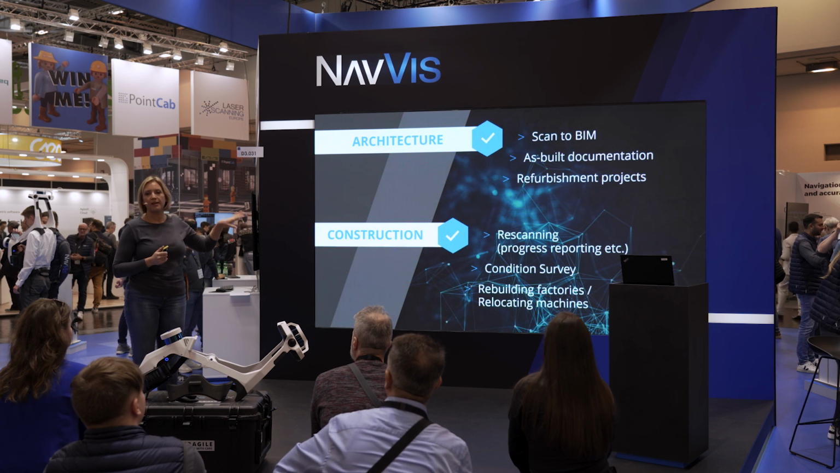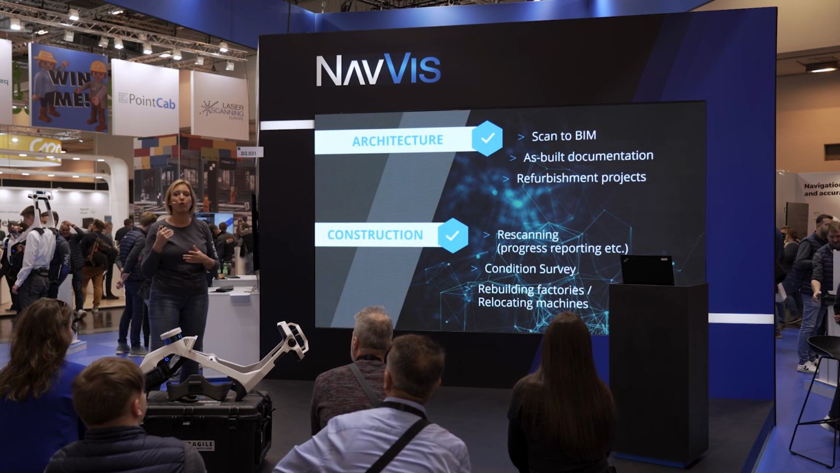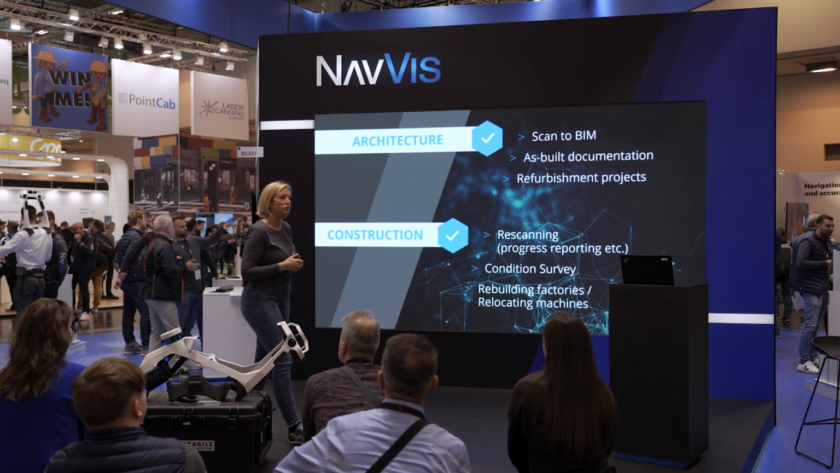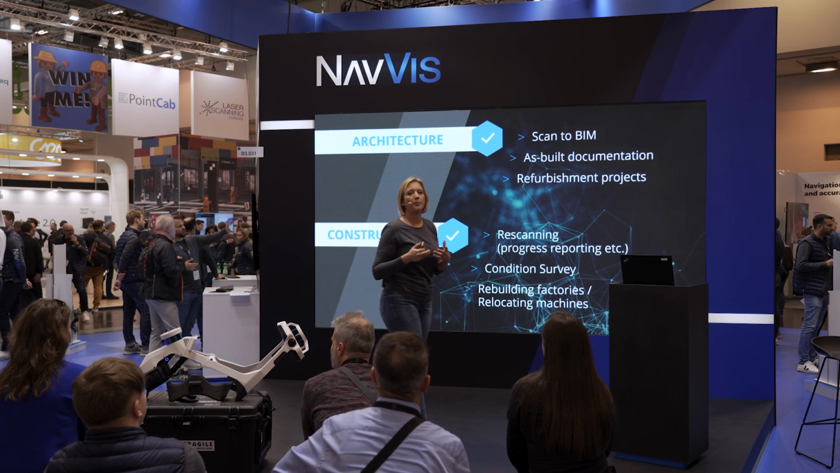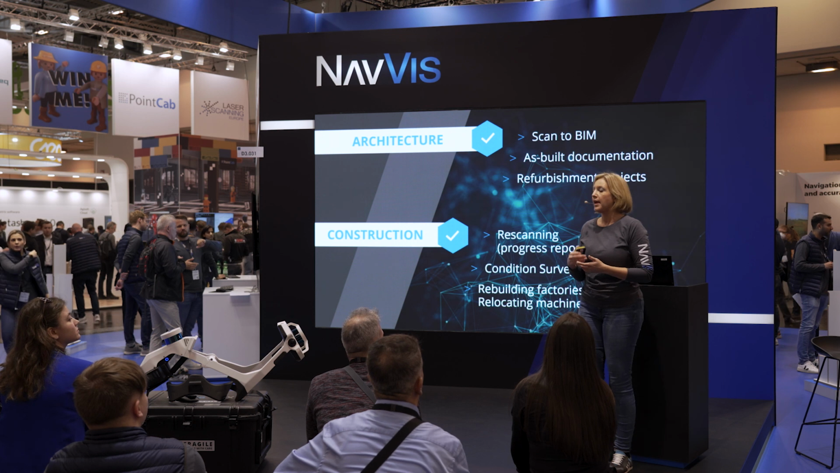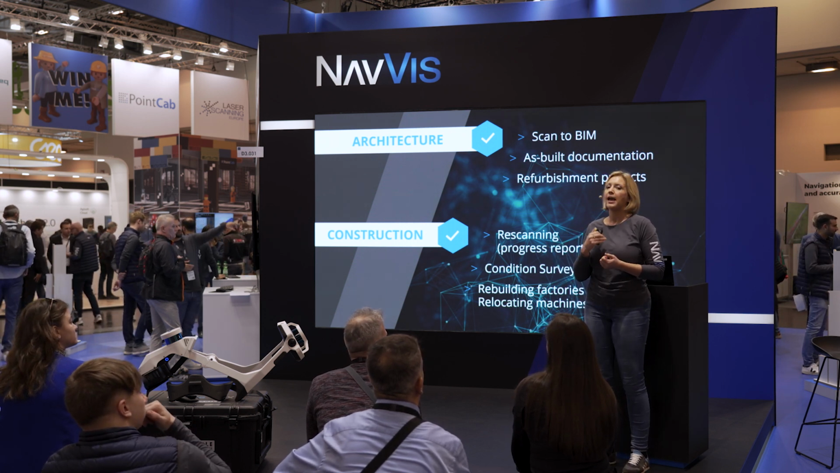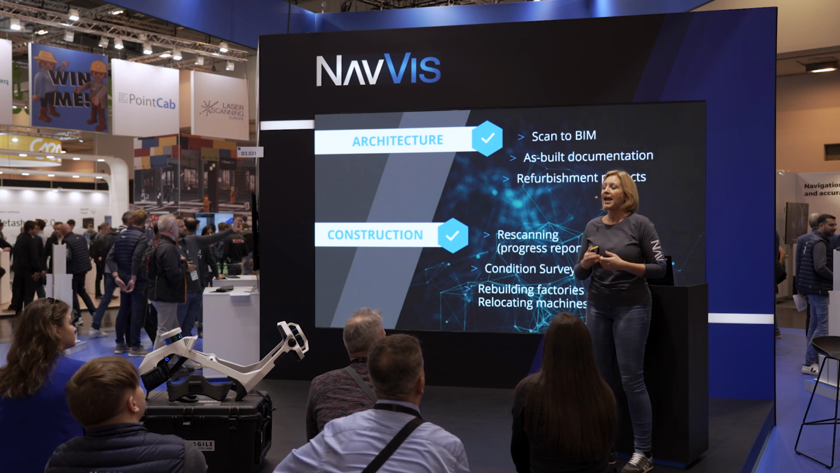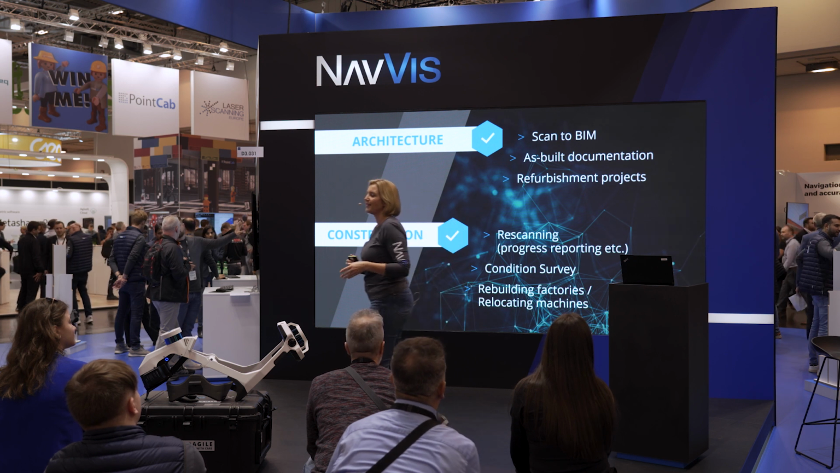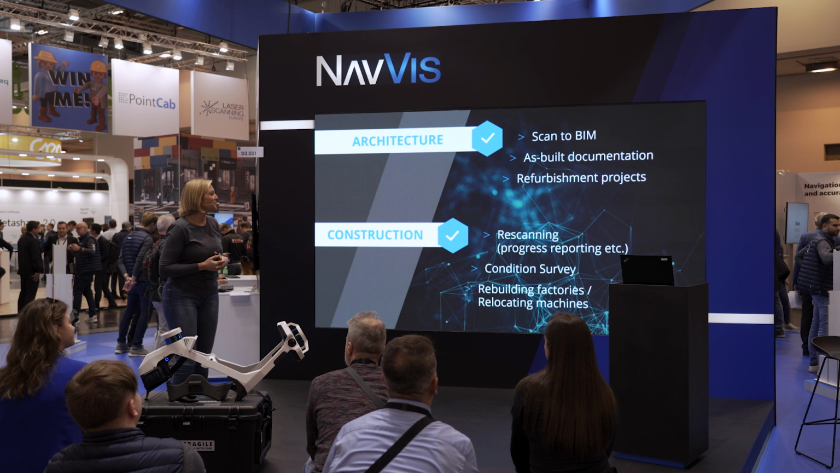Then construction. The first use case we see here, rescanning, is growing a lot. These days we have many discussions about rescanning projects, with companies rescanning their construction site every week or every month. Especially then, you want to be fast, save time, and save a lot of money. And the construction workers will love you if you're in and out fast. If you spend a whole day there, they won't be happy.